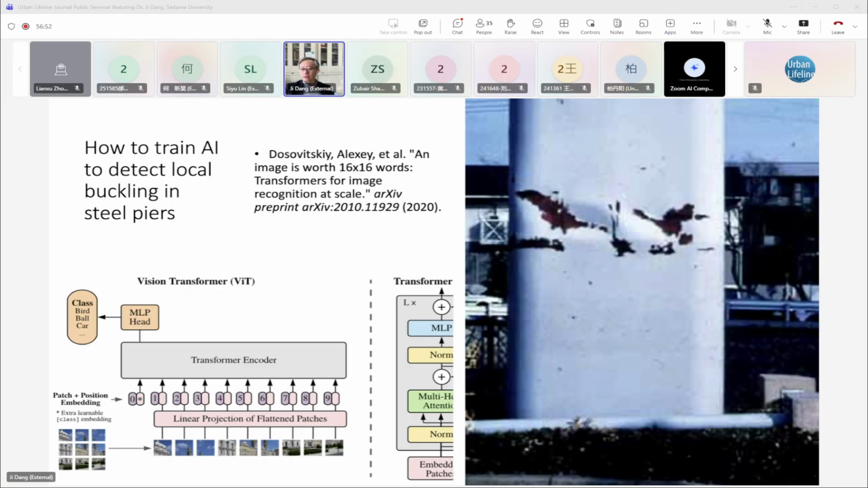Only very few information was preserved for now. So this is a great challenge. In this research, we use a vision transformer model, and we also use generative AI to generate some local buckling, and to make the AI understand by training on both generated and real pictures.